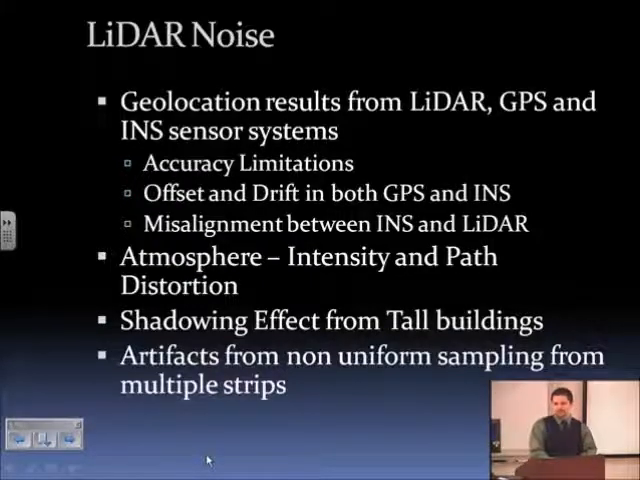And then finally, there's two more. One is, if the system isn't calibrated, you could have a misalignment between the INS and the LiDAR sensor, and this will be a constant difference. It'll be a constant offset in the height. The height will be off by a constant factor.